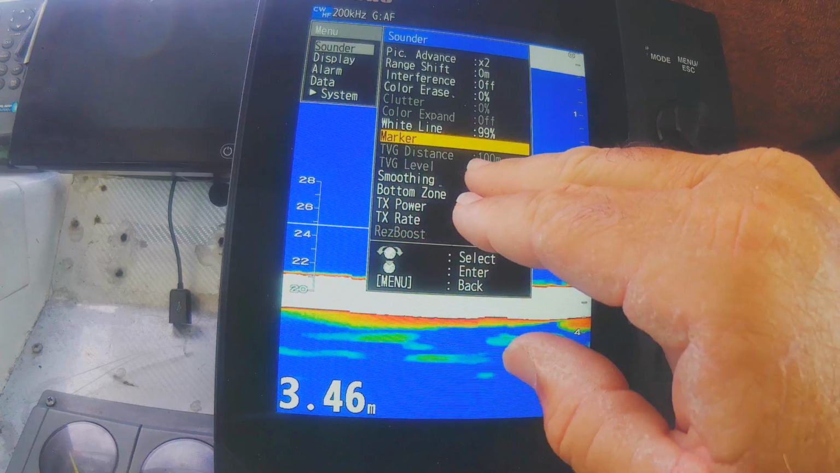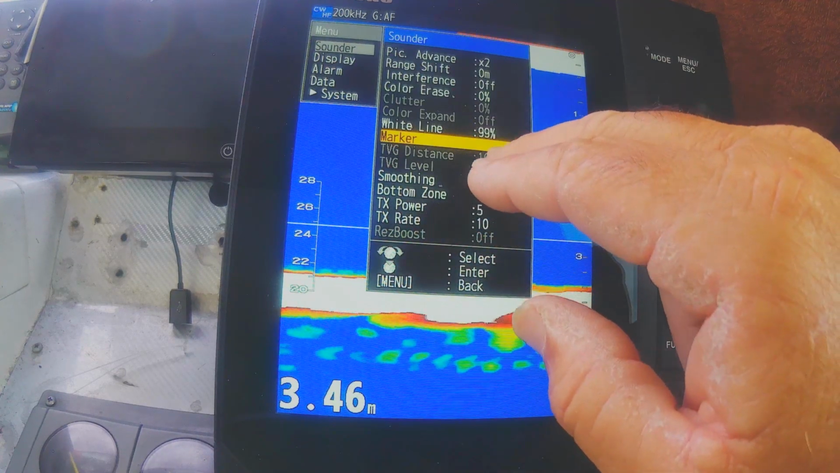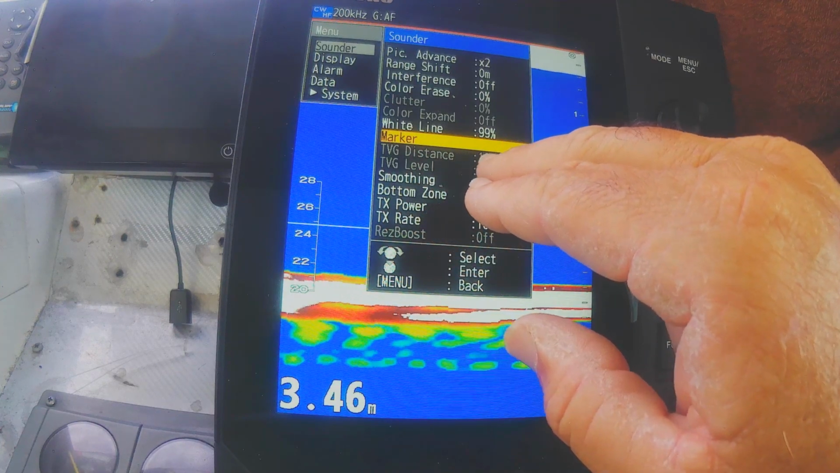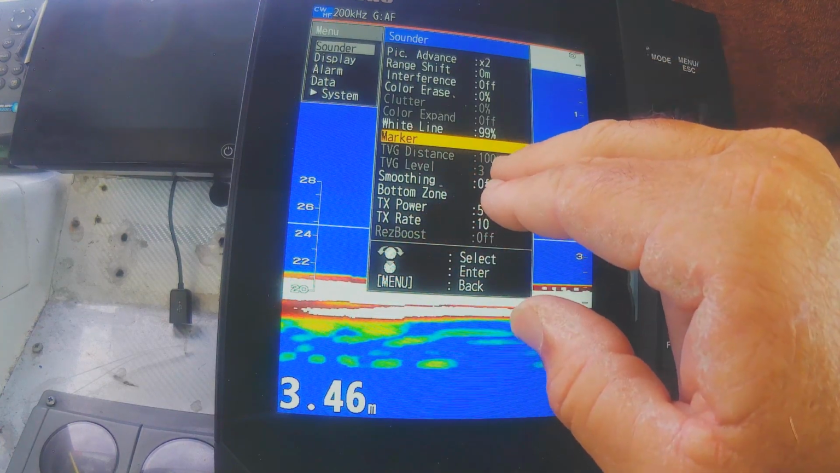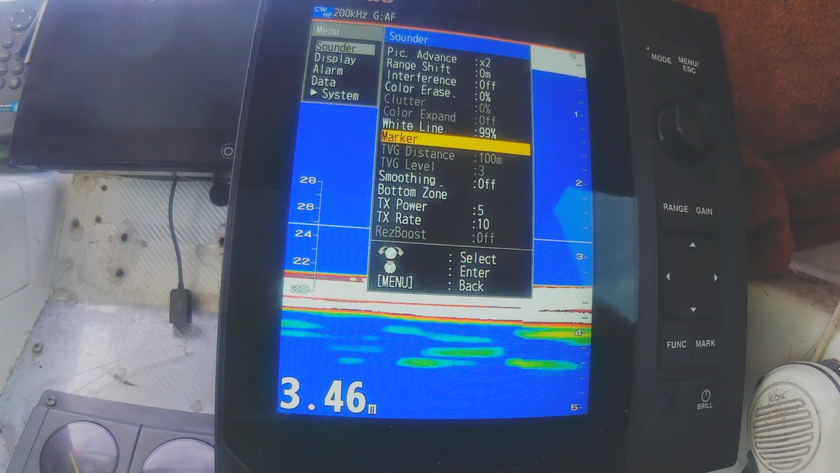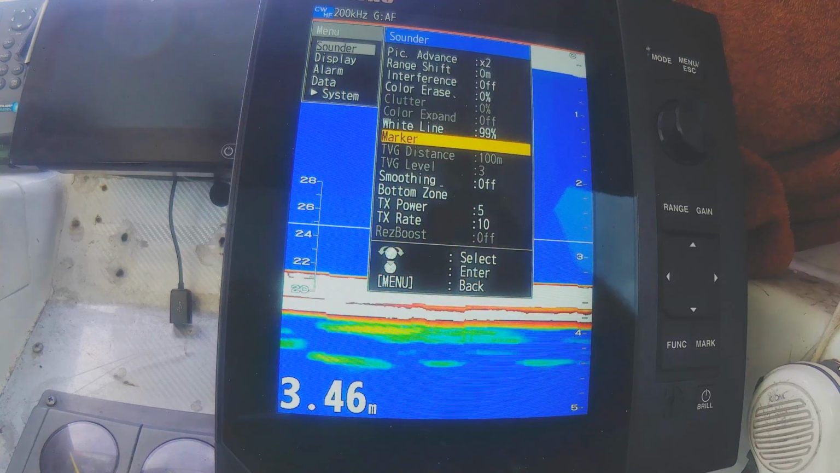If it's the opposite, say you're out in 180 meters and you're deep dropping and you want to look at the bottom wall, then you would make your TVG distance the 180 or 200 or whatever depth you're in, and then you start playing with your TVG level. So that's a little bit different on this machine than the old series.